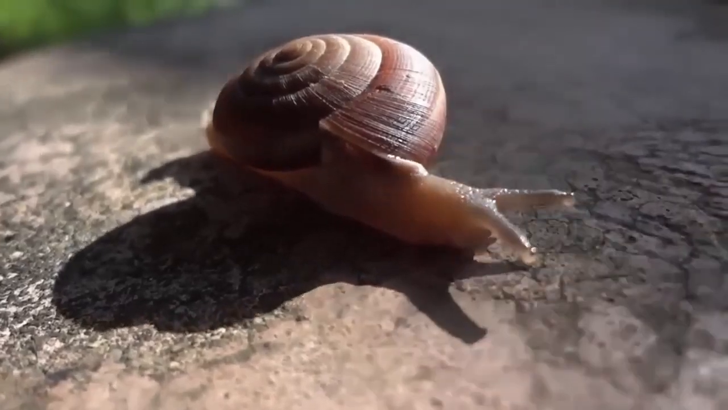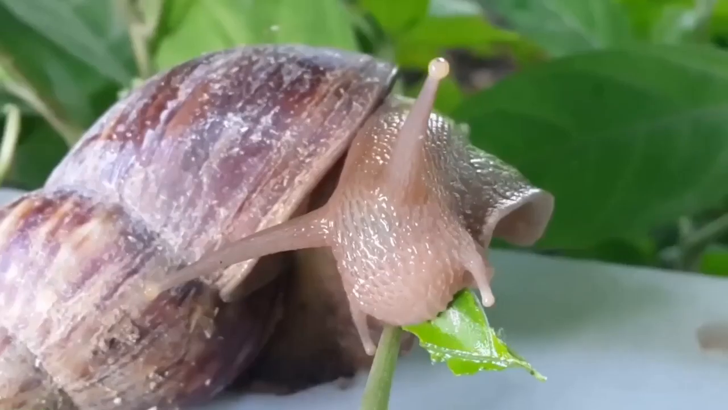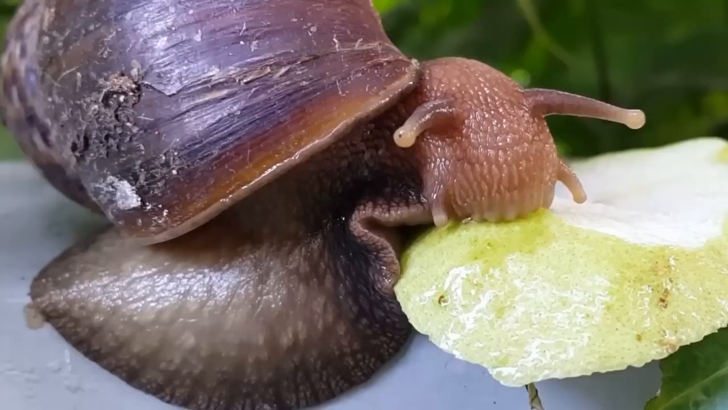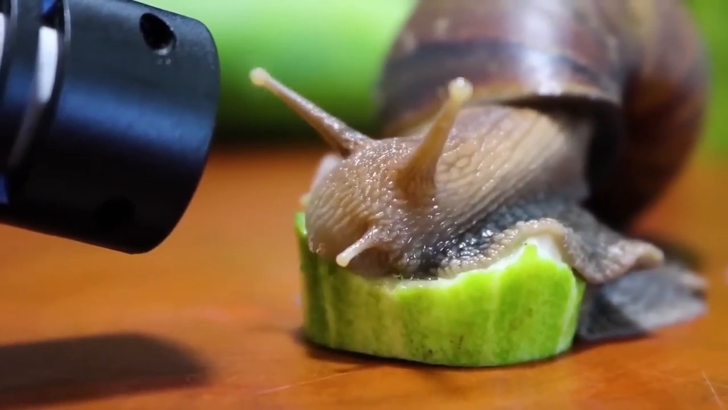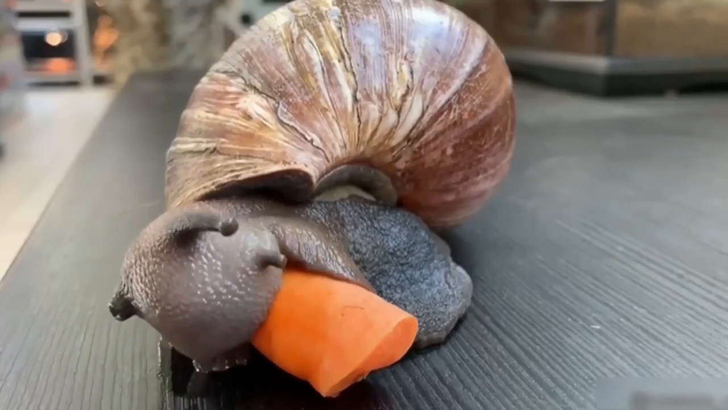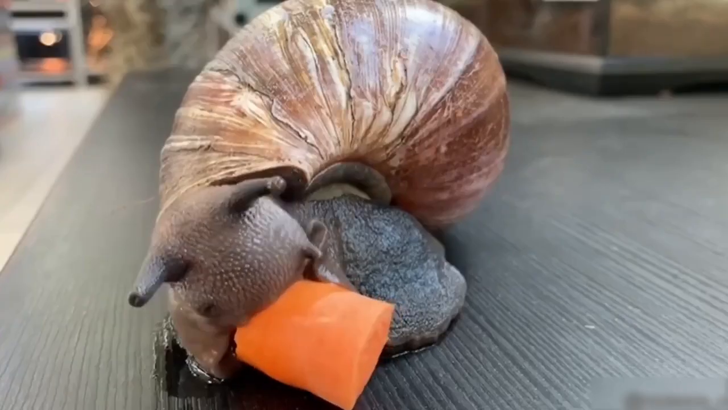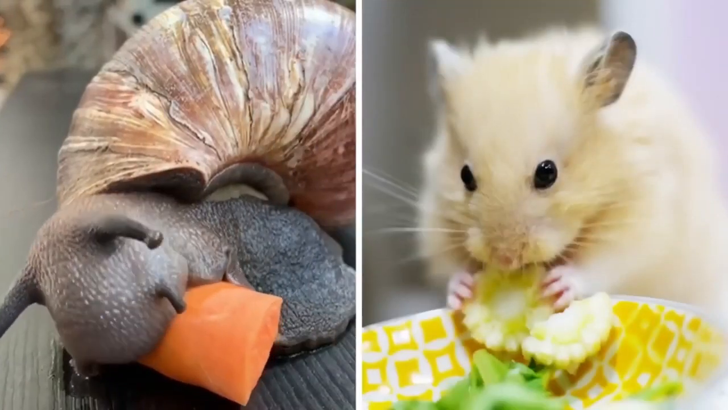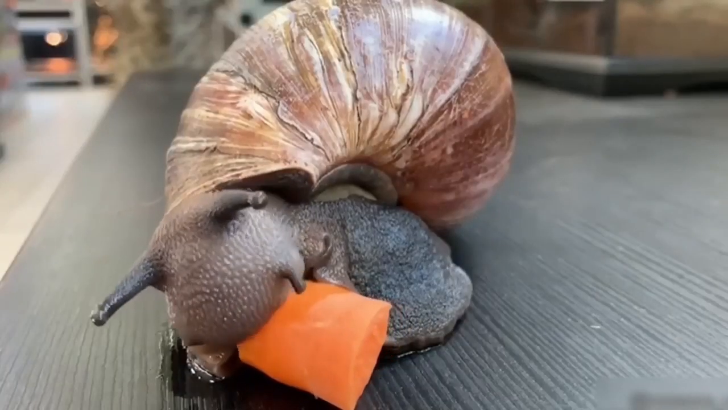Snails are already pretty weird and slimy and whatnot type of creatures. Usually they like to have fresh leaves, stems, and things like that for lunch and dinner. But these days, they have started loving vegetables. Like, look at this one, and how yummy it is finding the carrot that he's just not letting go of the thing. It looks more like a hamster than a snail eating that carrot. Am I weird because I'm finding this kind of cute? I don't know.